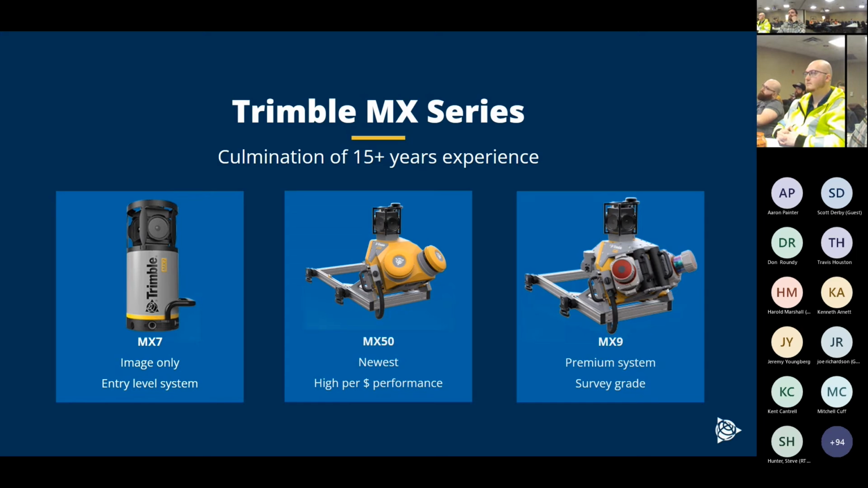And then what we'll be focusing on today, the MX9, is our top of the line premium system. Thrown back to Pete's presentation, it would be the R12i in this lineup. It's basically going to compete with the highest end systems in the world. It has the highest end IMU that's pretty much commercially available. It has the highest density and longest range lasers. It just does everything, but at a cost.